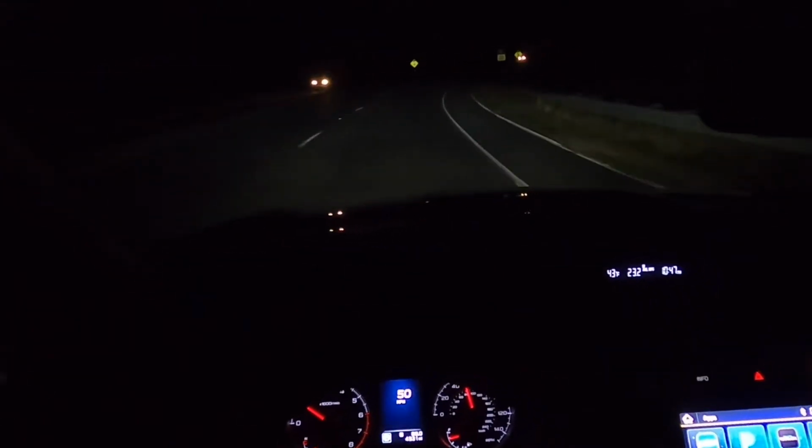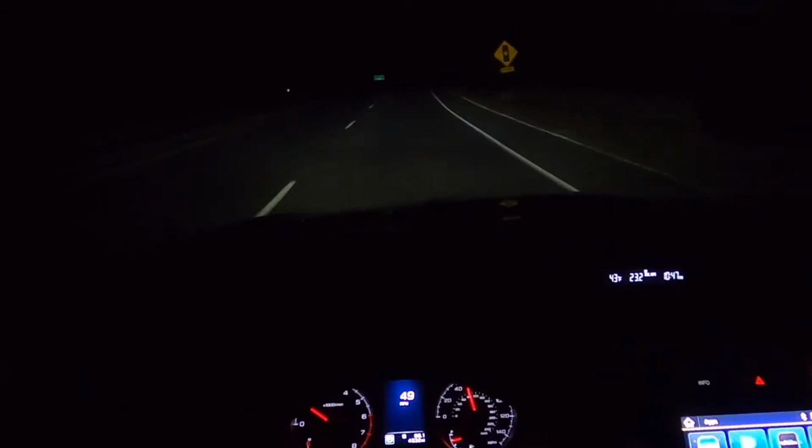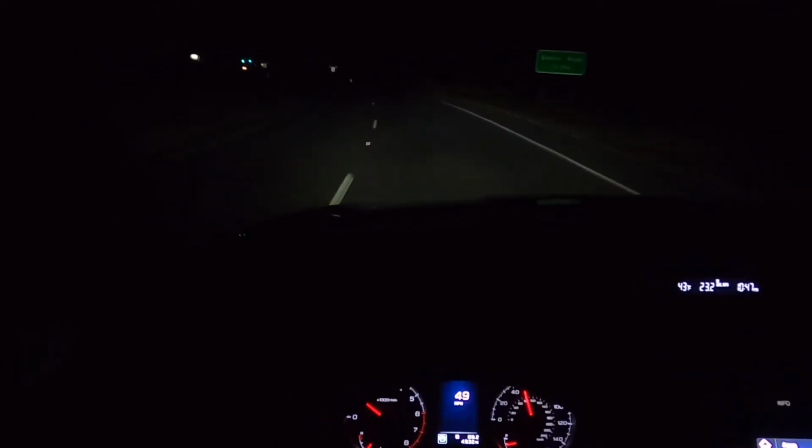Adaptive cruise control is pretty good. We have noticed some hiccups in the safety features. For example, forward collision warnings come on a couple times, and this is mainly in rain and snowstorms that we've seen this happen. It sometimes reads the wall as an object and it'll try to veer off.